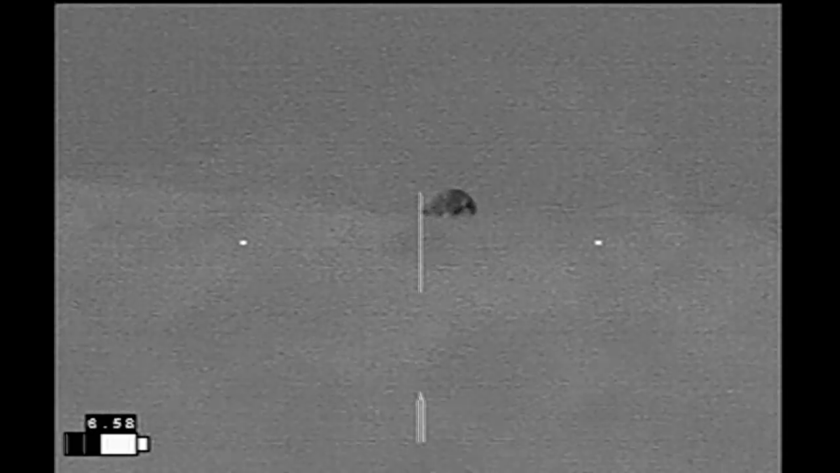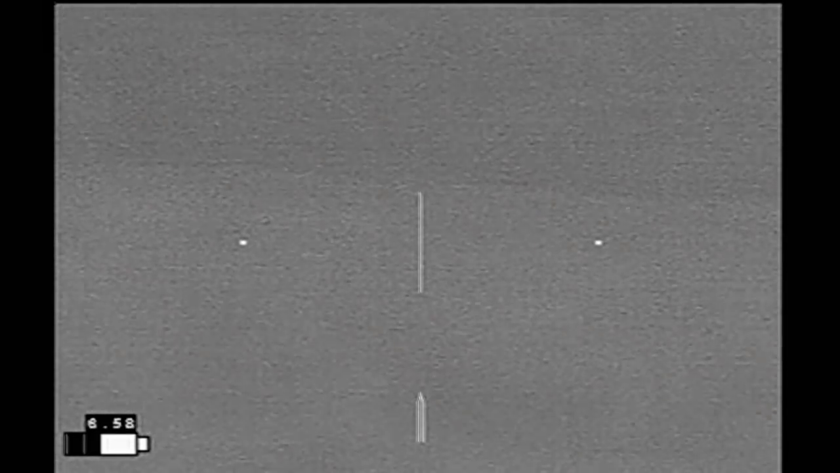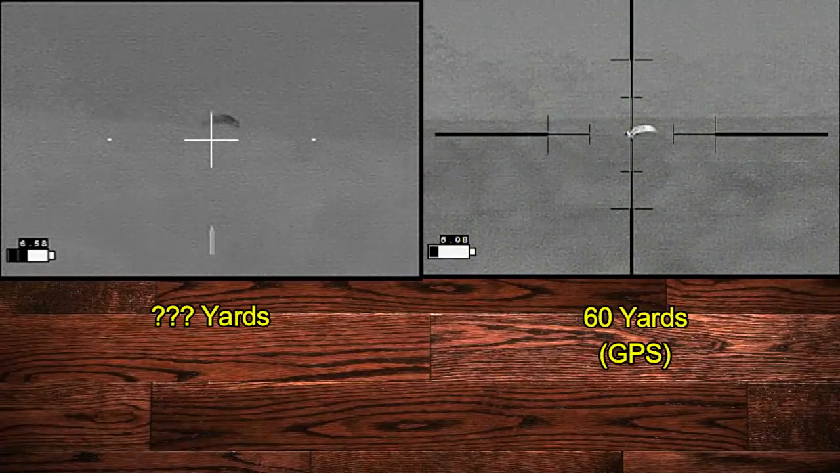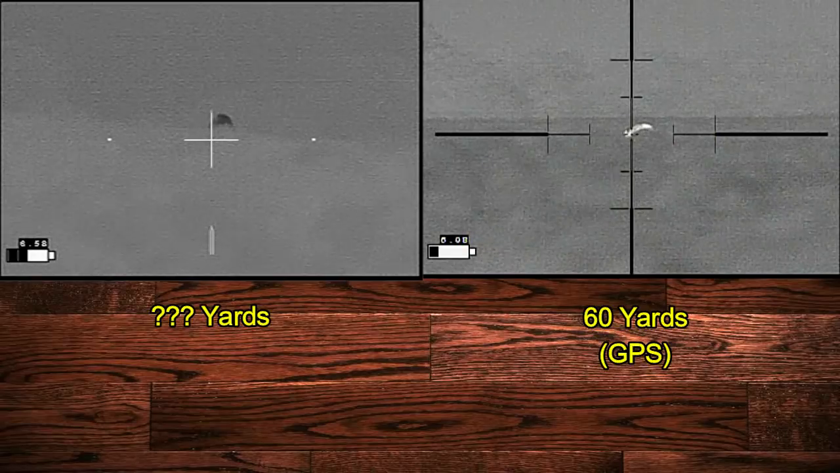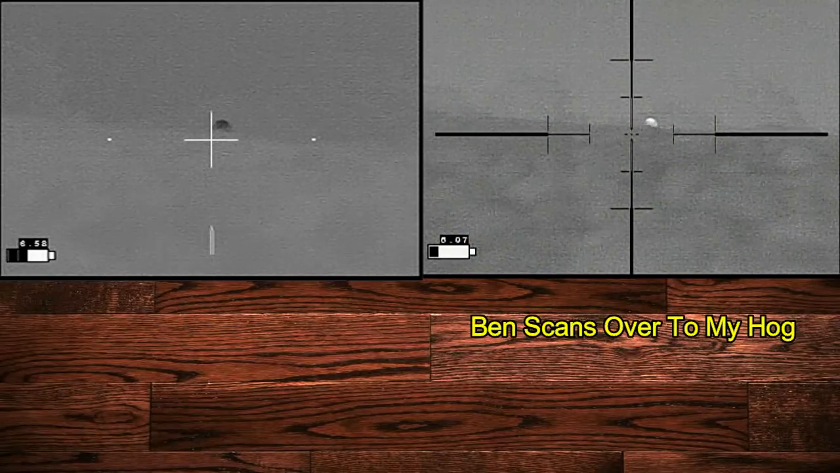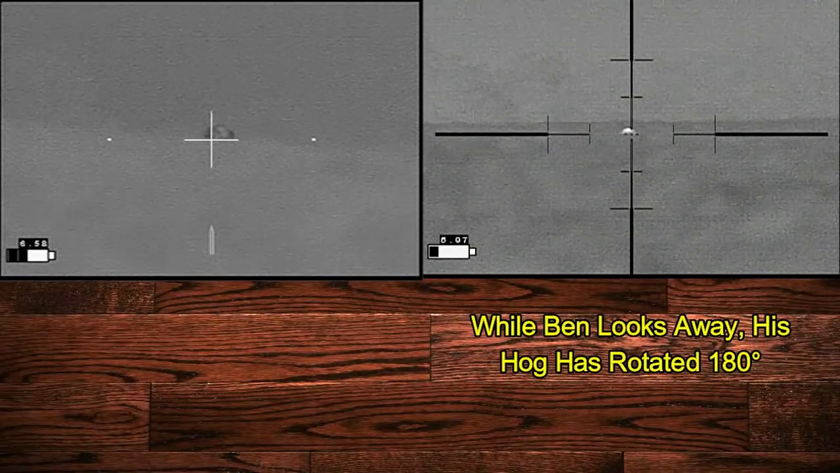Saw this coyote come in. Now the coyote sees us and is taking notice, but the hogs do not appear to have taken notice. And the coyote goes right between them. This was really interesting. As Ben scans away to look at my hog, his hog is actually rotated around the opposite direction on him.